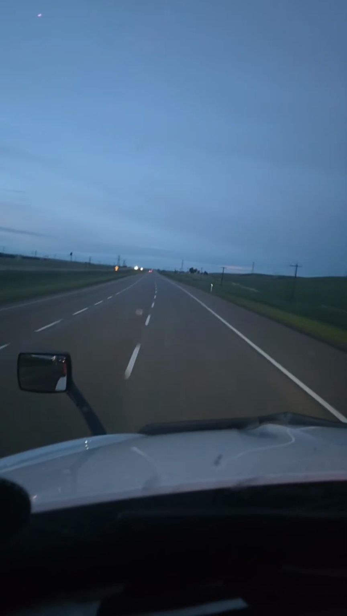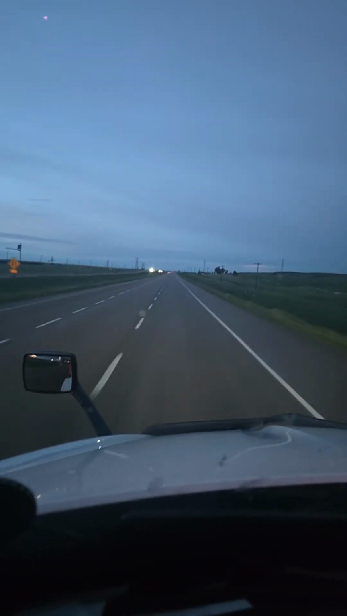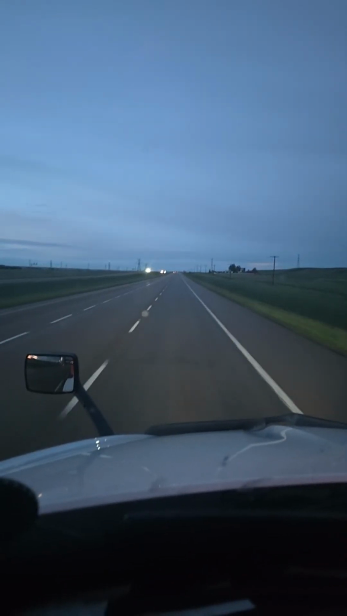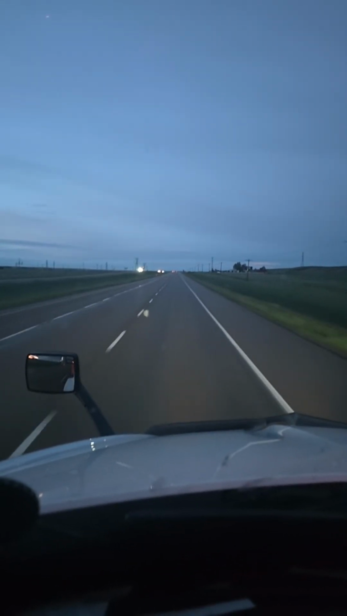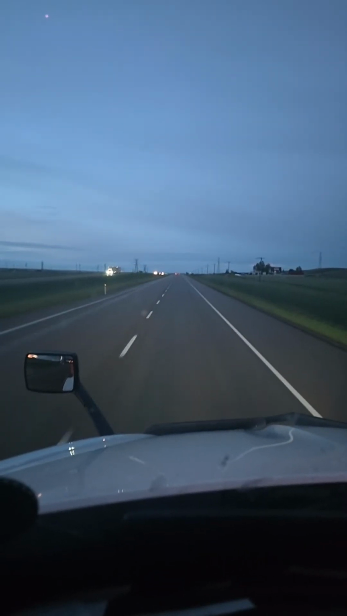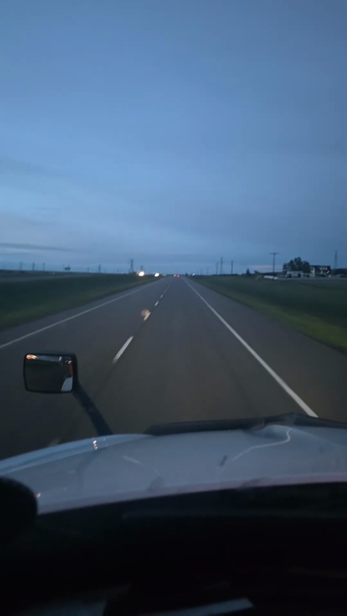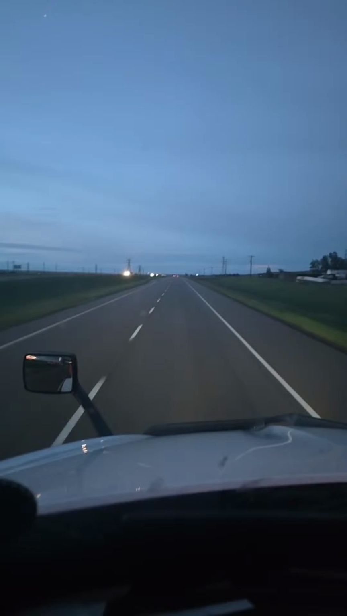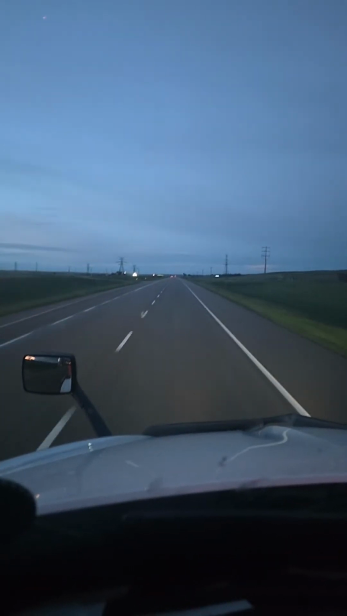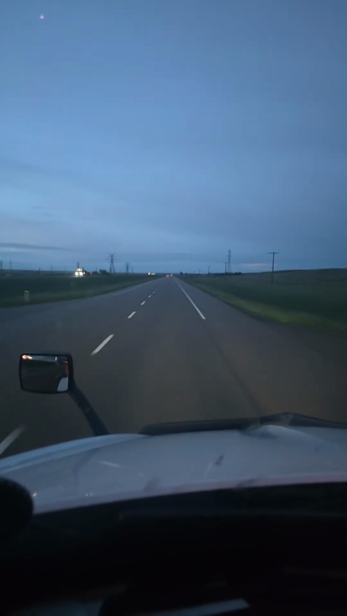I'm driving at night because I picked up my load. It was funny because I picked up these loads on Monday. The first one was like 9:30, something like that, when I slept at the customer. It was not a big driveway, but it was okay.